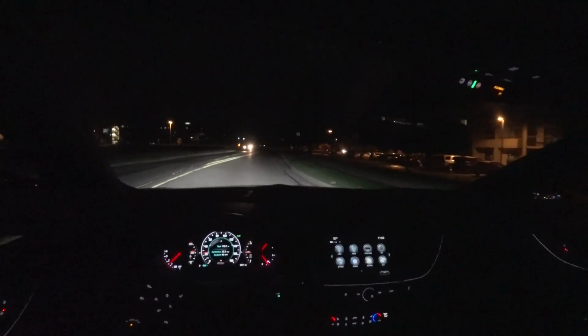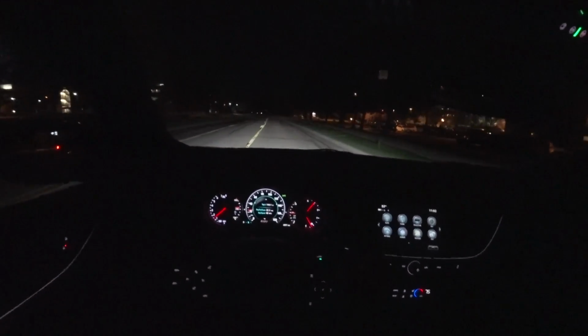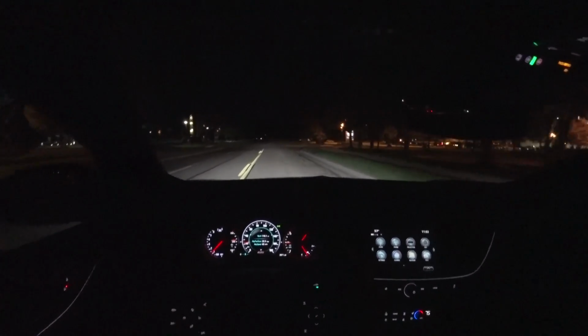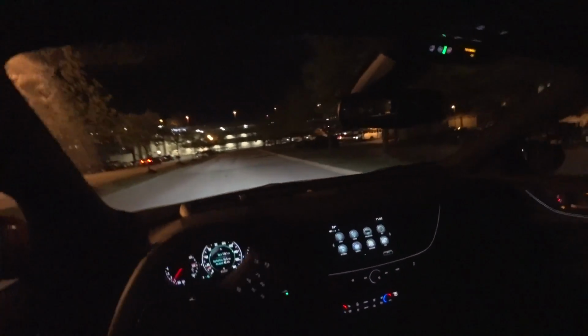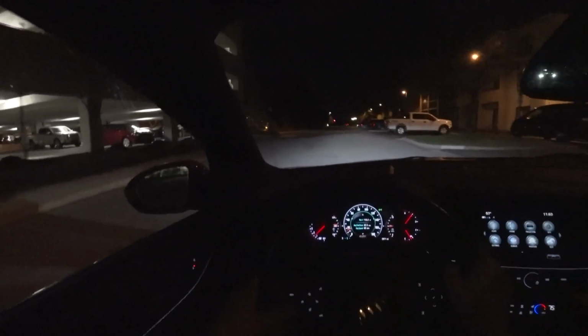Otherwise, this is a really fun car. I think it looks great. It stops, handles, goes fantastic. The ride quality is awesome. In its class, this is a pretty competitive and pretty convincing argument. They just need to make it in the wagon, and that would be perfect.